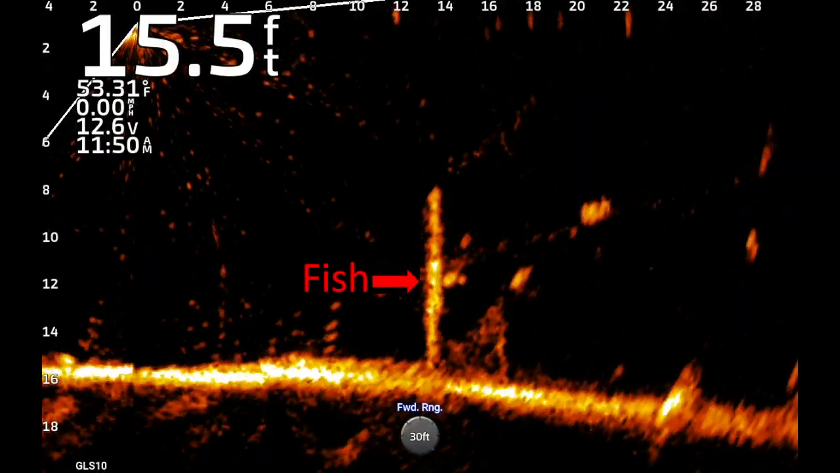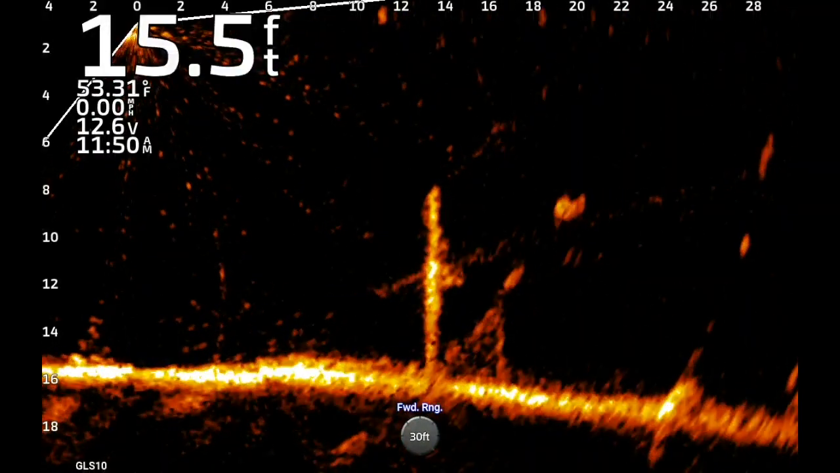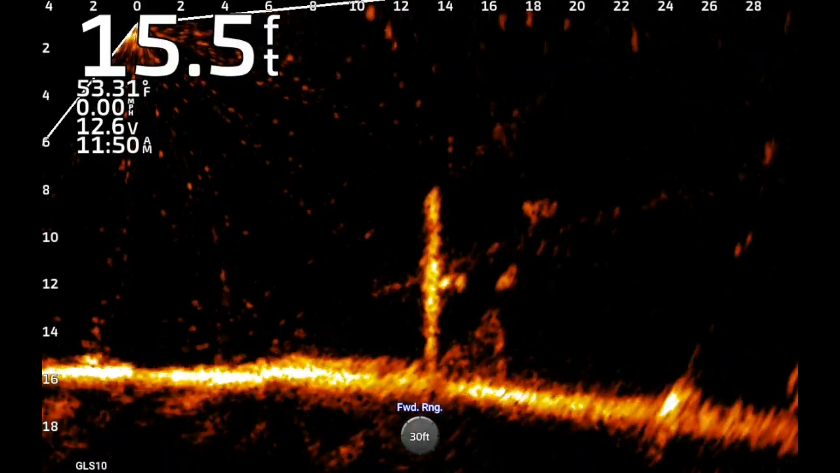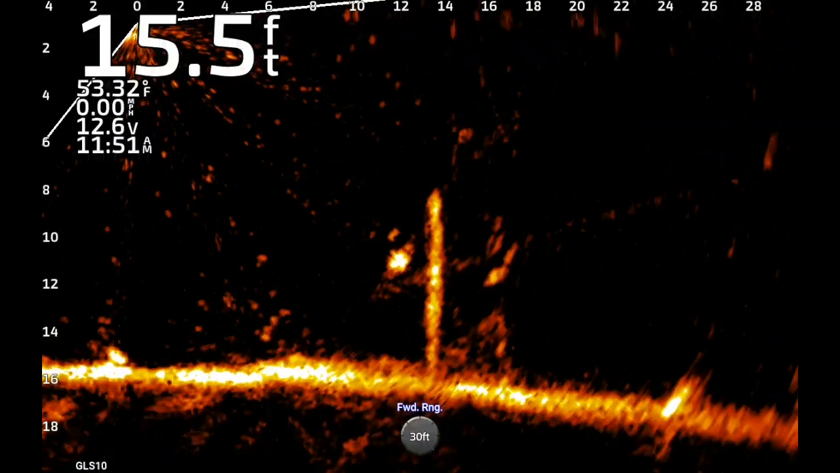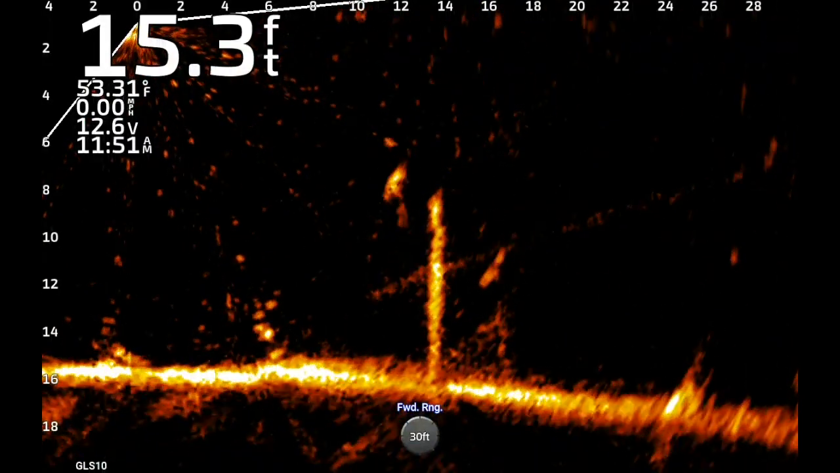Saw this fish hanging around the snag there. Dropped the bait on him. He came at it. I never felt him, but I could tell that the bait was gone and he was there. So I checked up, and sure enough, here he came.